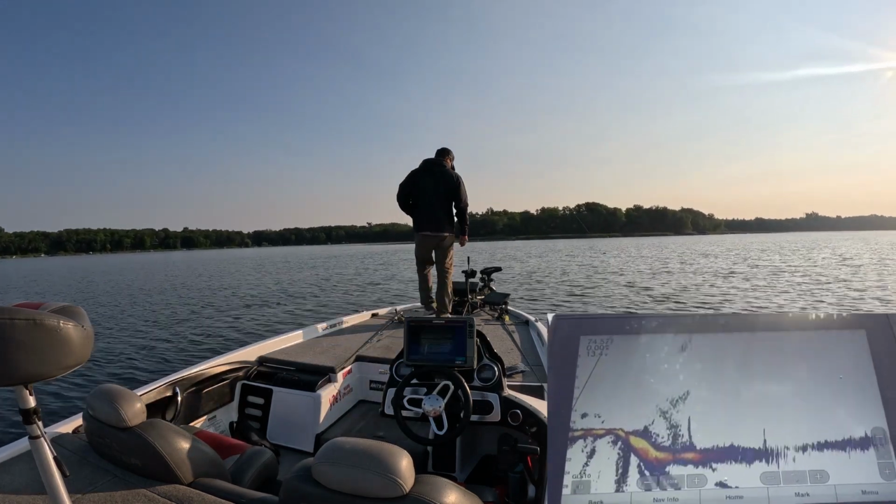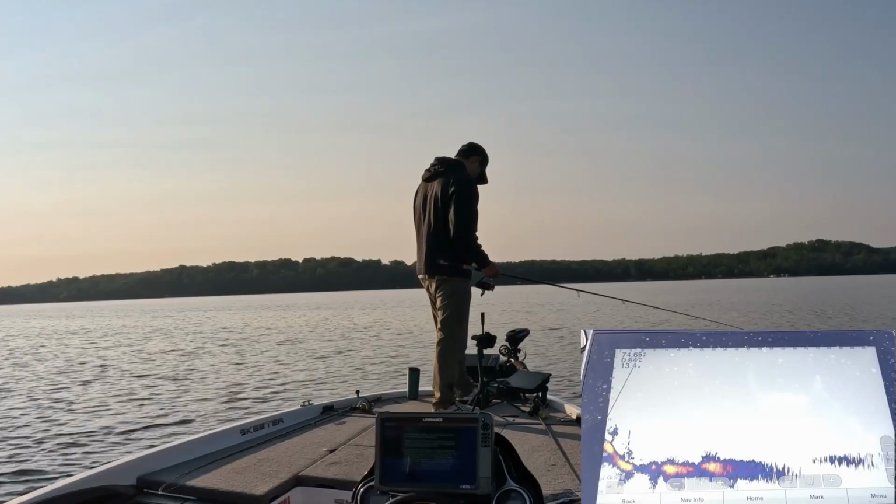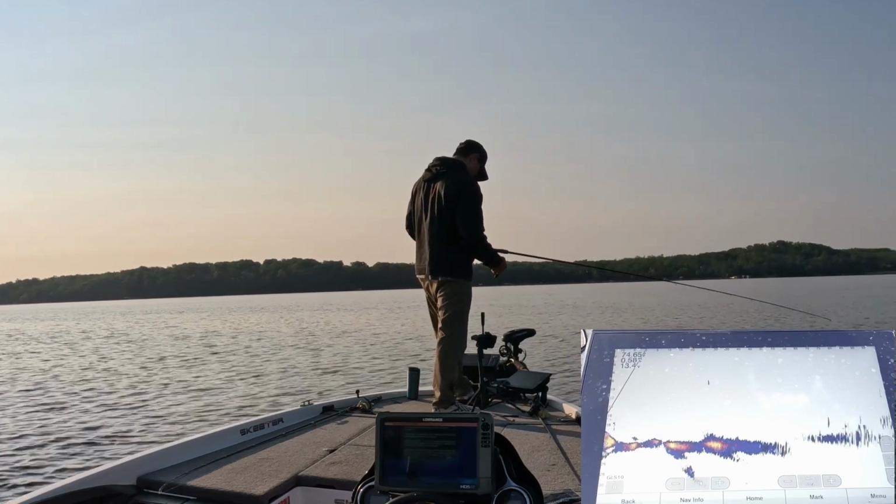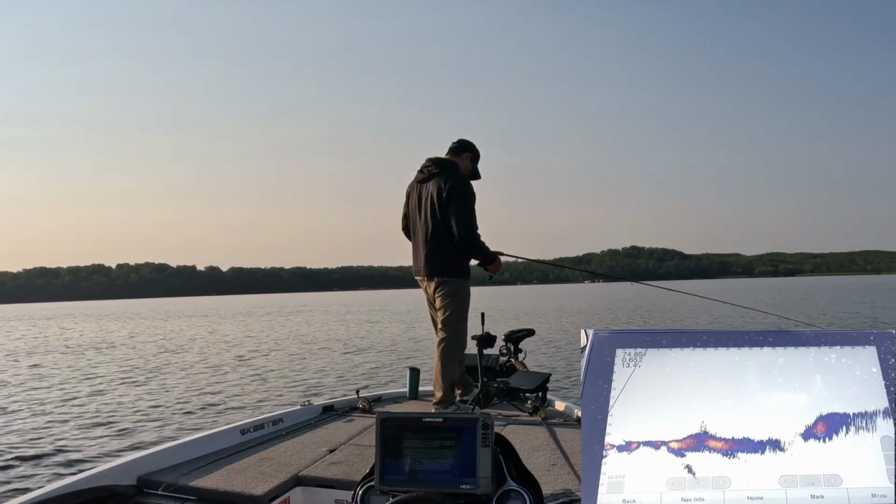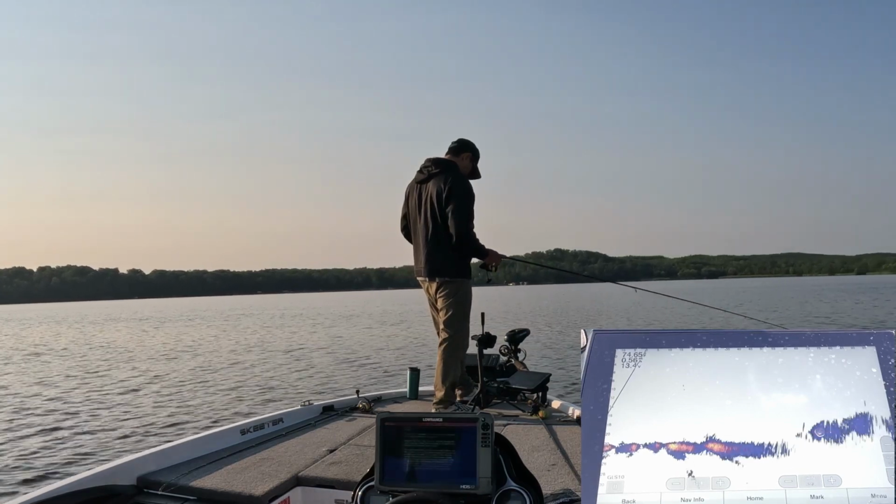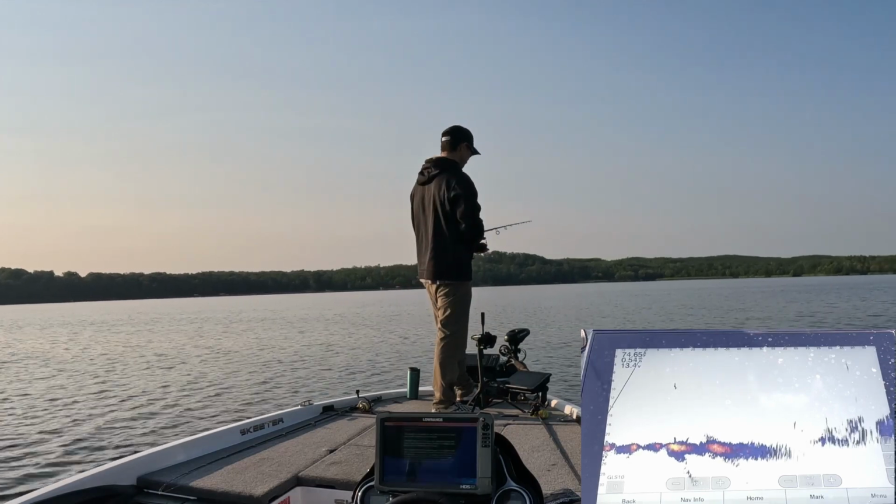Okay. There's another one on the Neko. There's one down there. You sit and you catch these things a little bit, and all of a sudden they get a little bit leery of you being around.